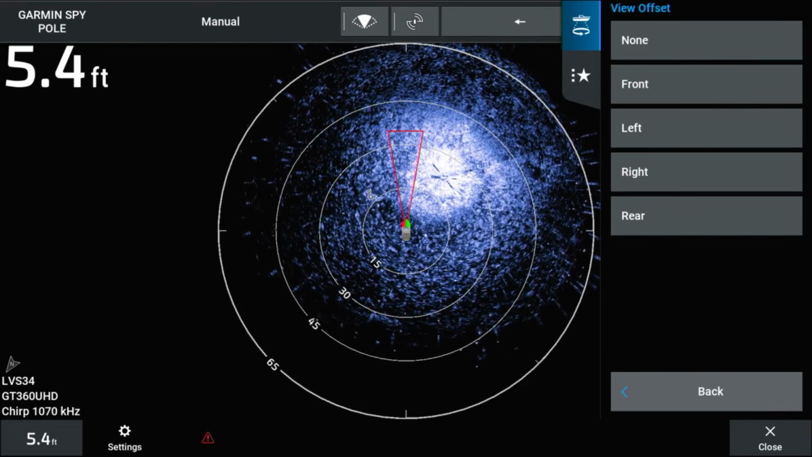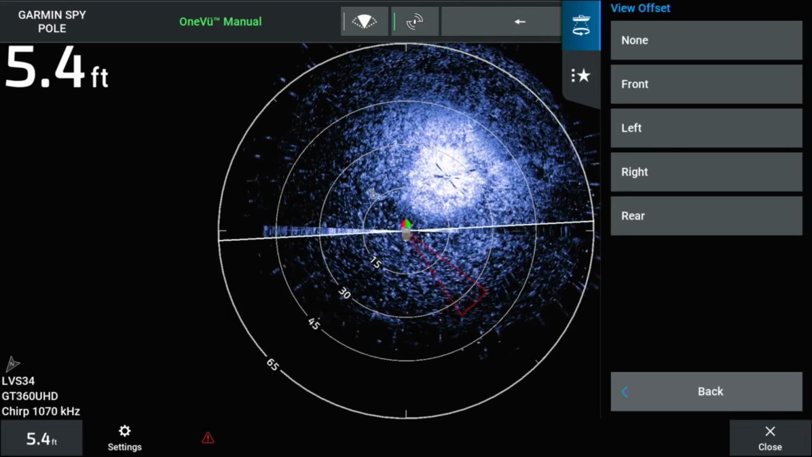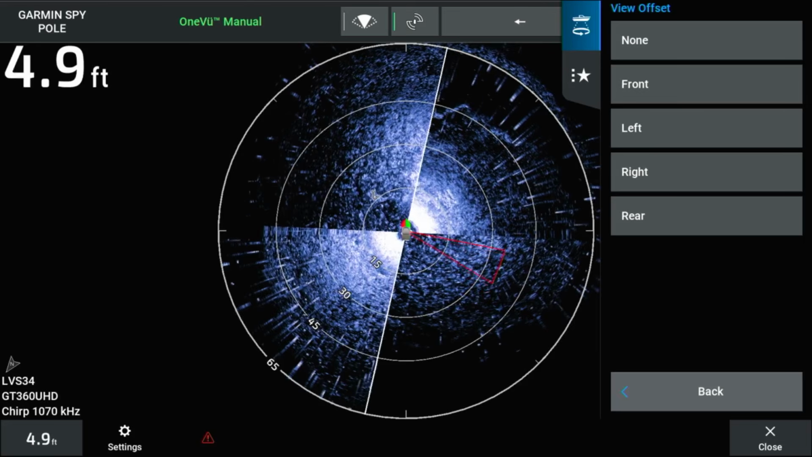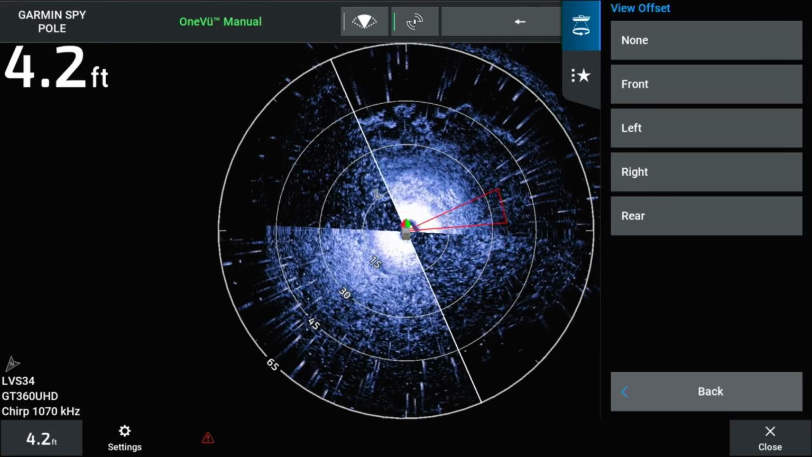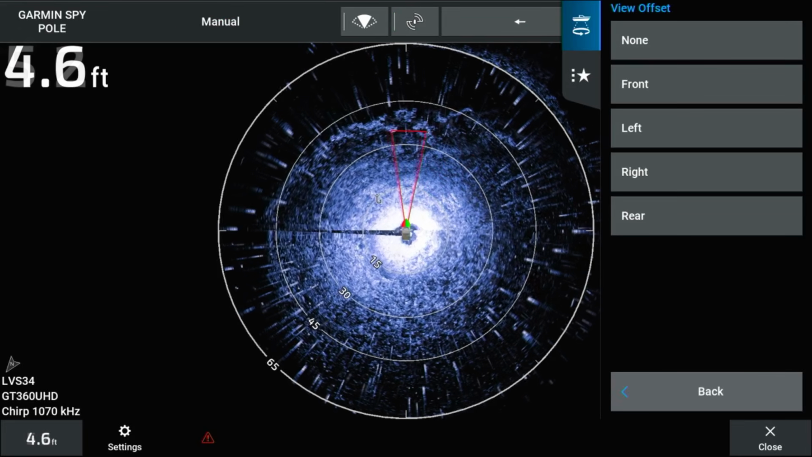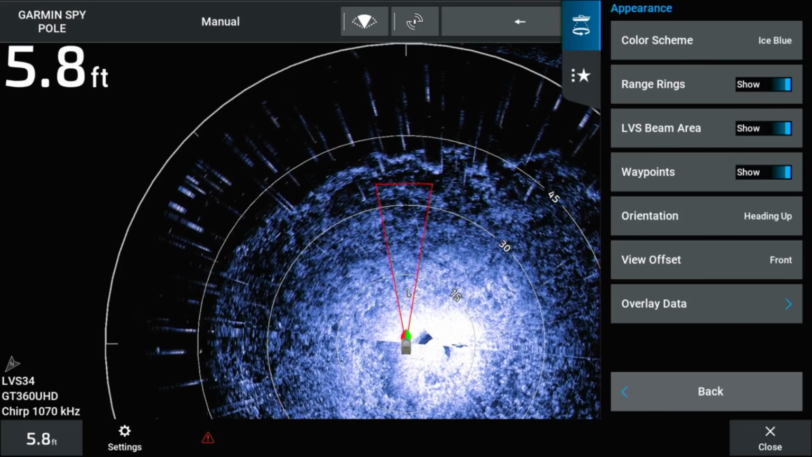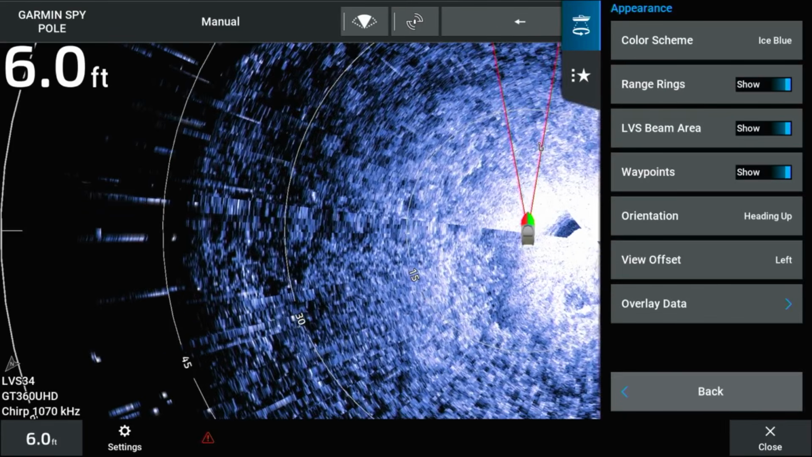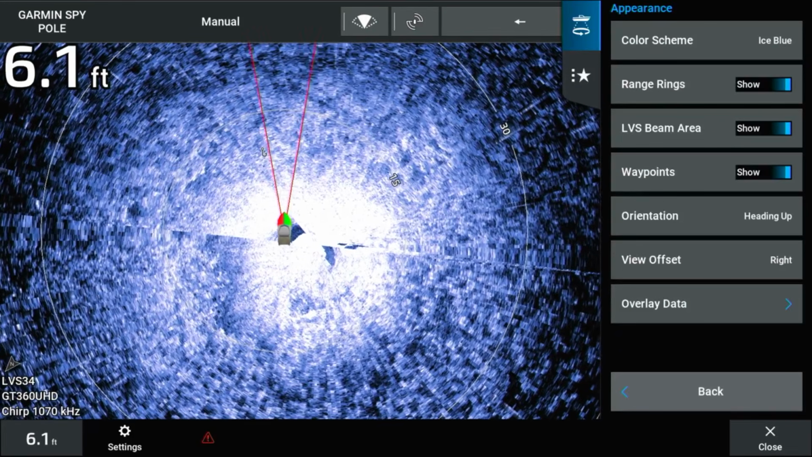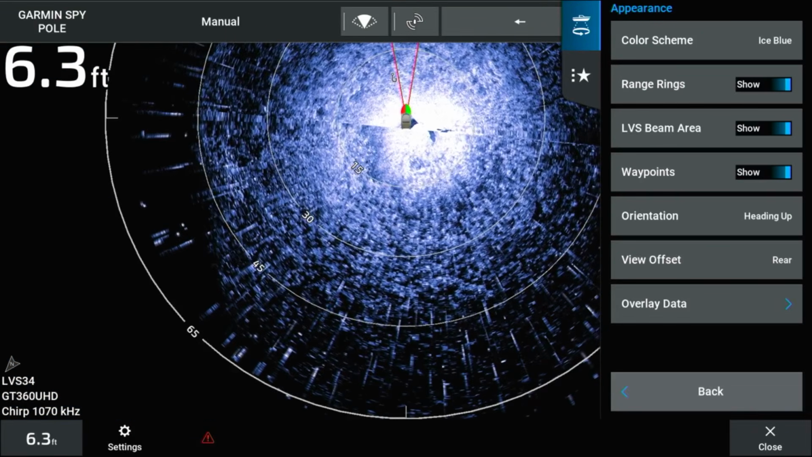Offset will have 5 different views to show your OneVu sonar. None will keep the OneVu sonar in view as is with no changes. Front will focus on the front of your OneVu sonar image. Left covers the left side of the OneVu sonar image, and right will cover the right side. Rear will offset the image towards the back of the boat on the OneVu screen.